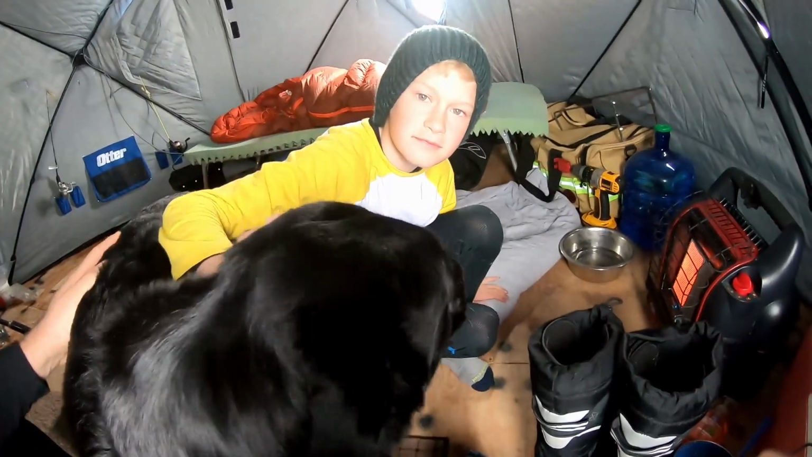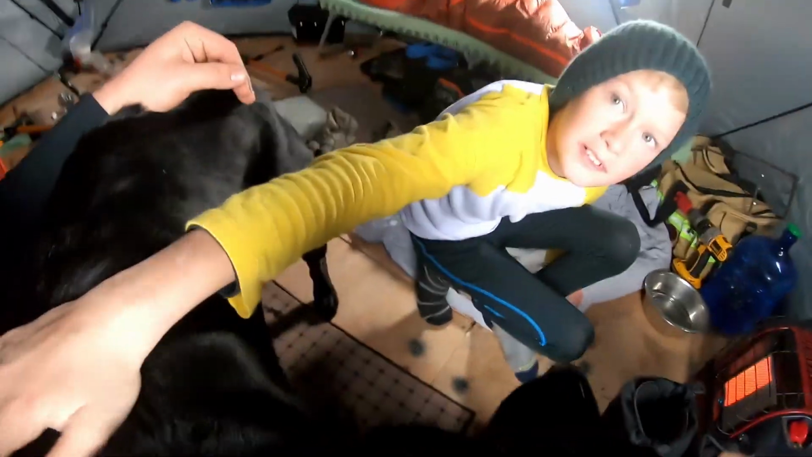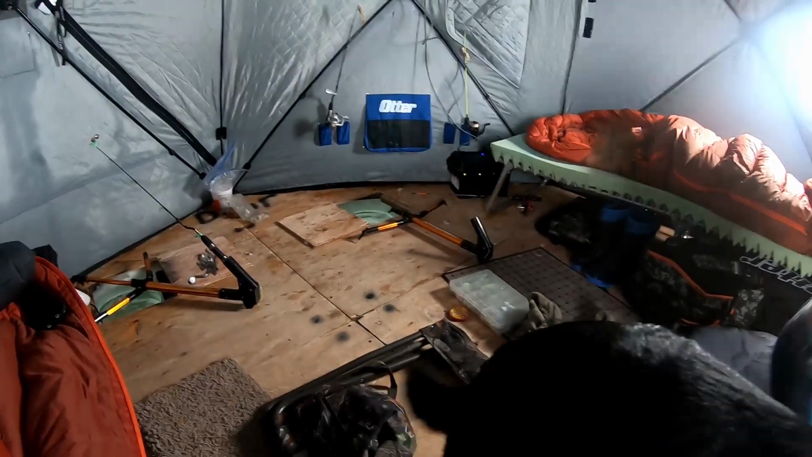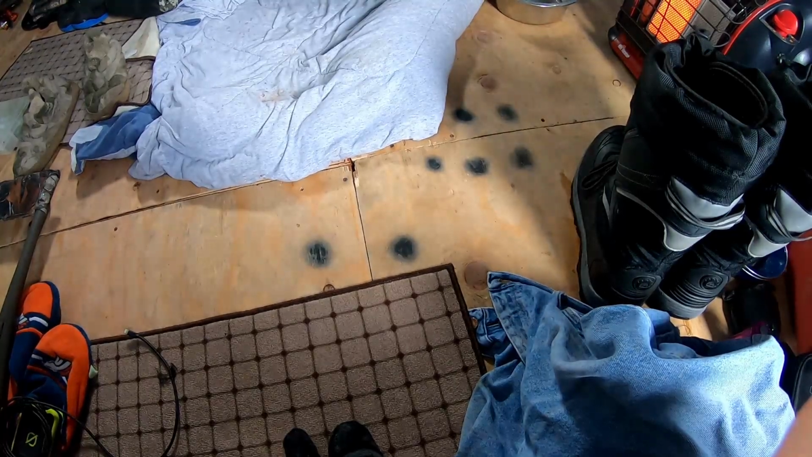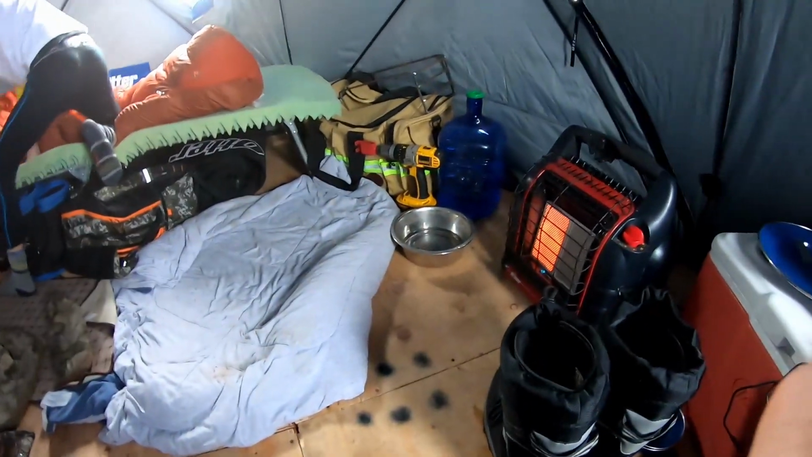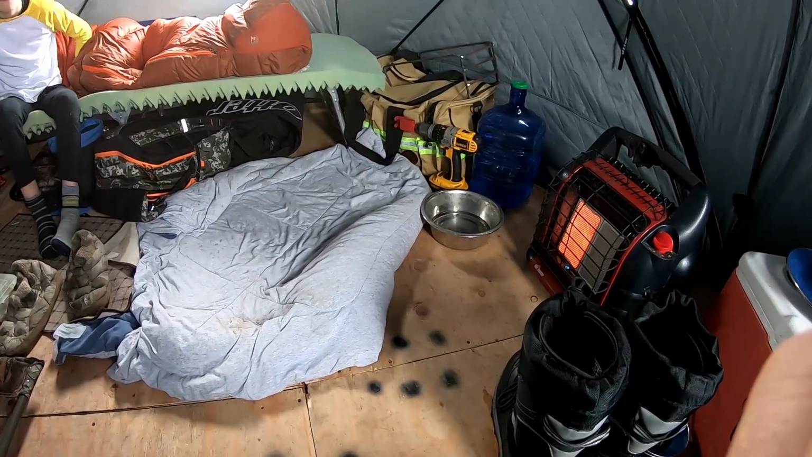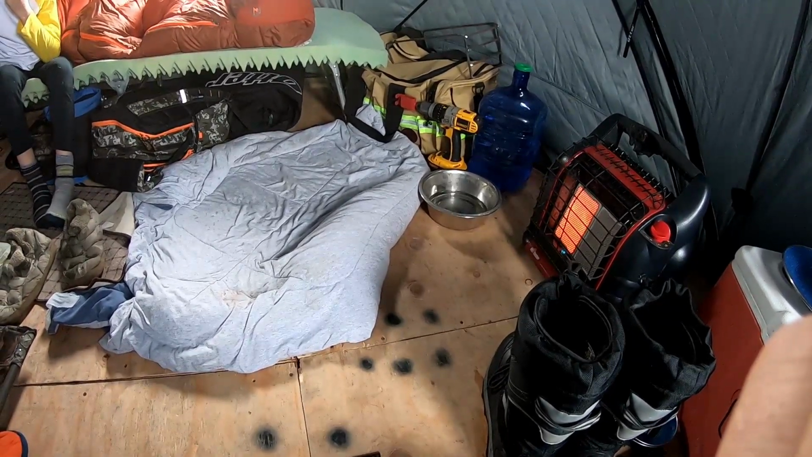Well, it's snowing outside and kind of looks yucky out there. So, apparently Coda Dog wants to say hi. But we're going to spend some time in the ice hut, hang out, do some trout fishing, see what we can get. Well, for now, we're going to get some breakfast going, get the cooker set back up on the heater, and have some food and hang out, see what we can do.